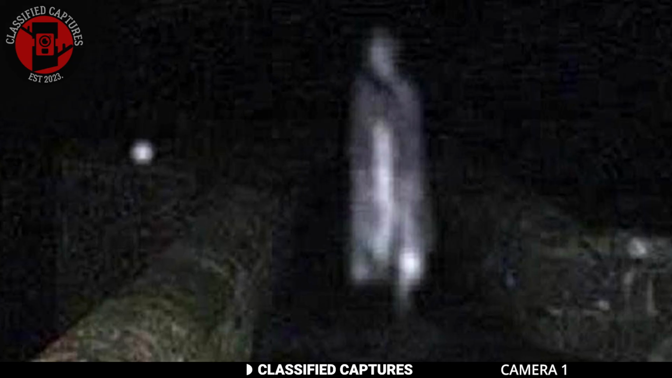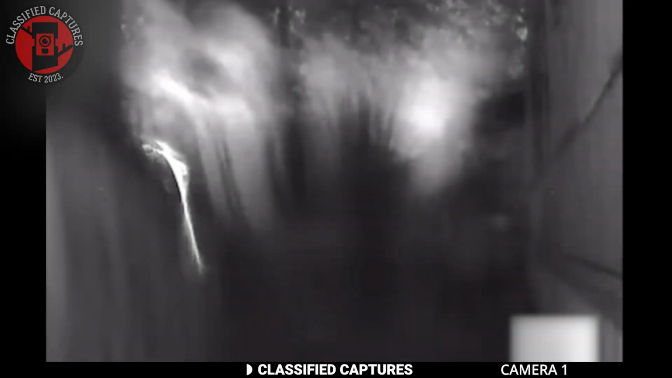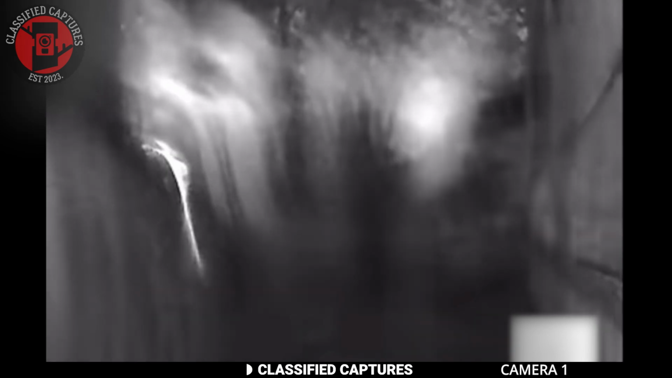For those unfamiliar with the term, specters are ghostly apparitions or spirits often associated with hauntings. They're typically thought to be the lingering presence of a deceased person, manifesting as ethereal figures. They're not something we feature every day, but that doesn't mean that they're not out there. In fact, most individuals who have seen this clip believe it's the real deal.